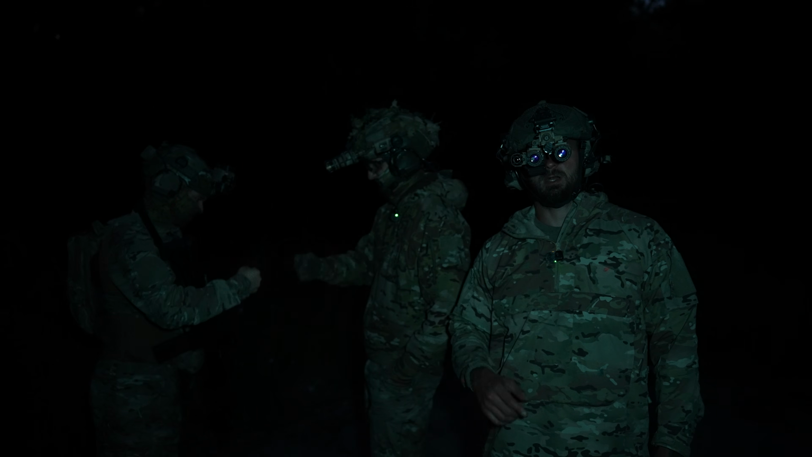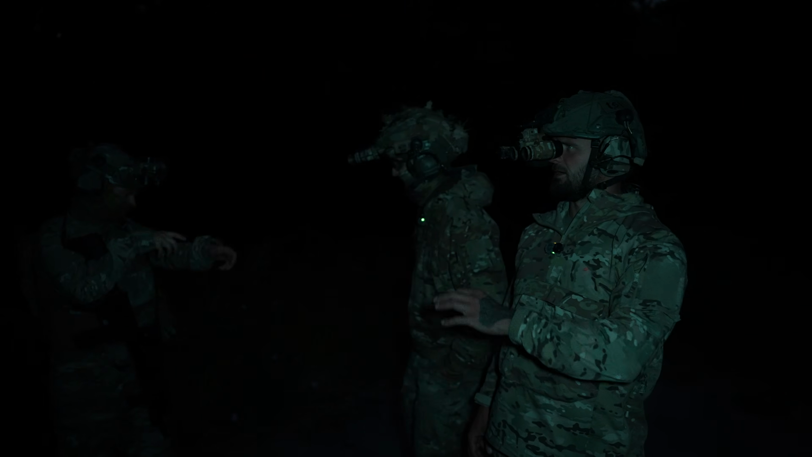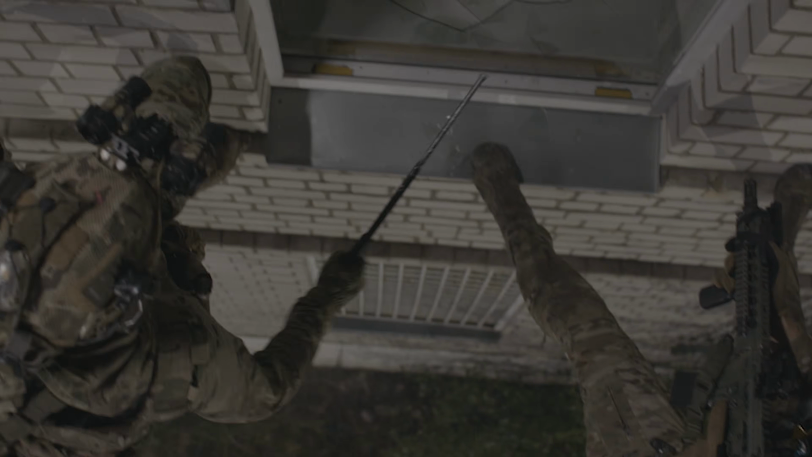Now we're gonna see how the thermal overlay performs outdoors from a distance and close by. We have someone laying on the side of the road pretty close by, less than 100 meters, covering up the thermal sensor. You see a dark spot, but you can't really identify anything there. With the thermal, you can see that's a silhouette of a person.